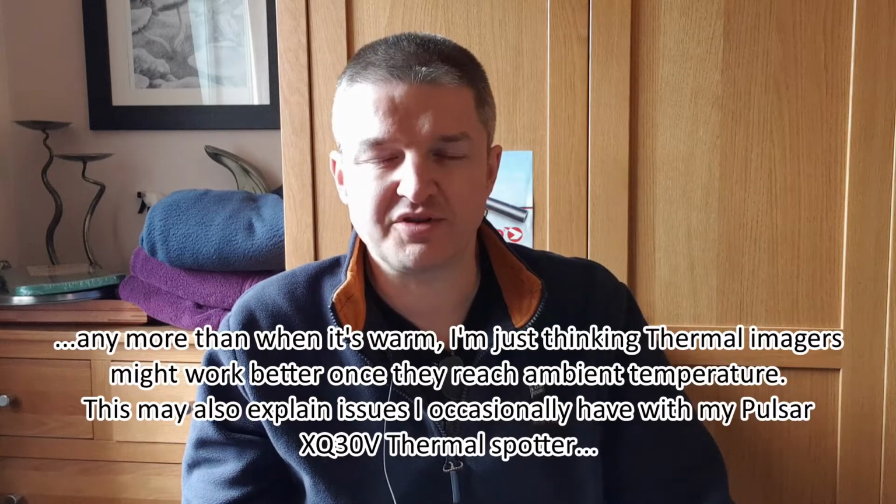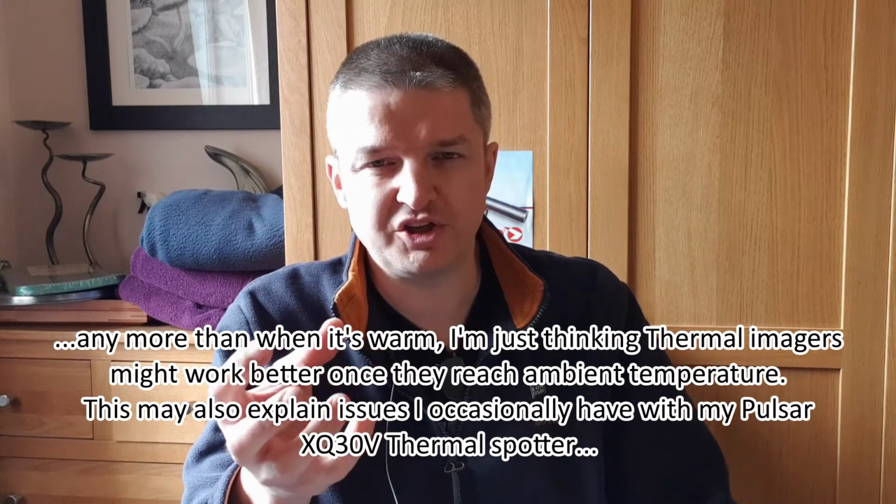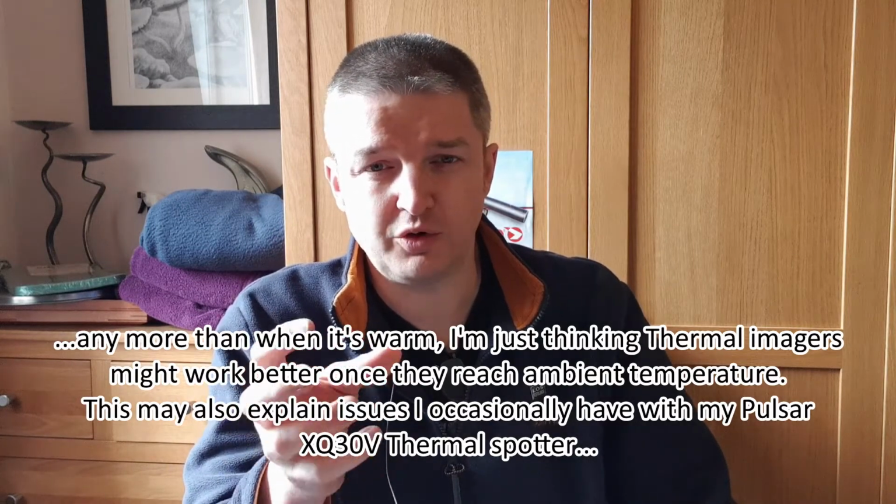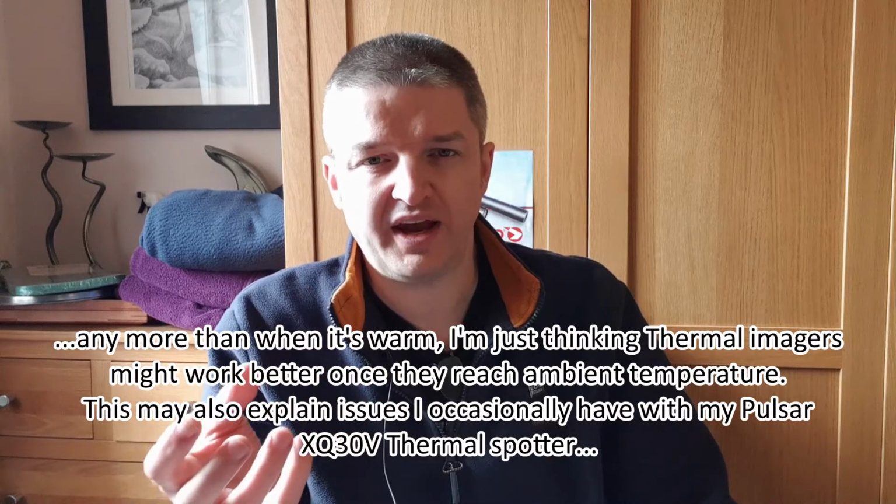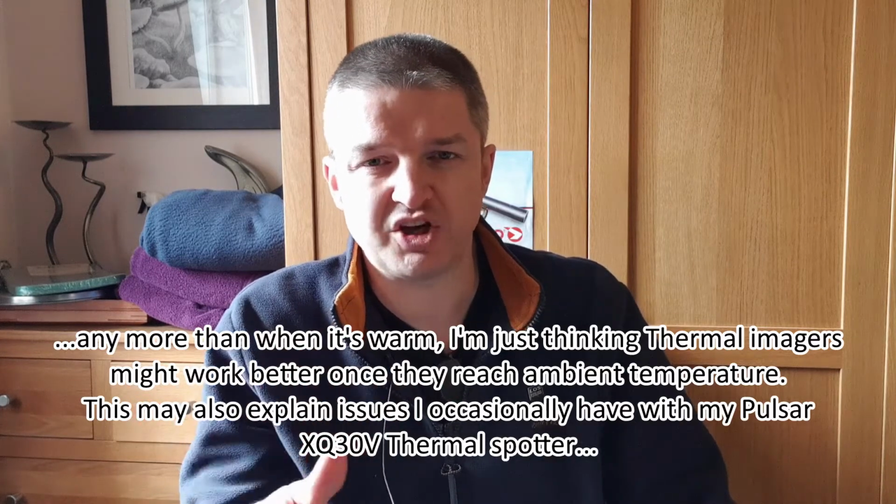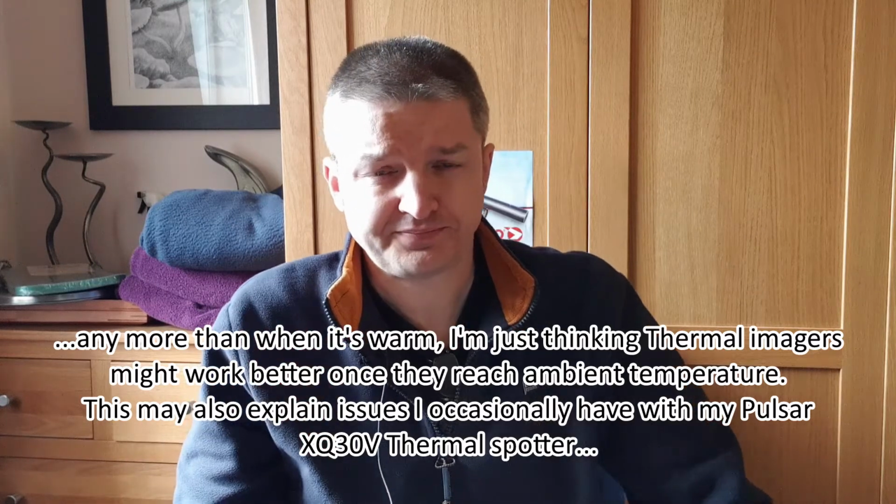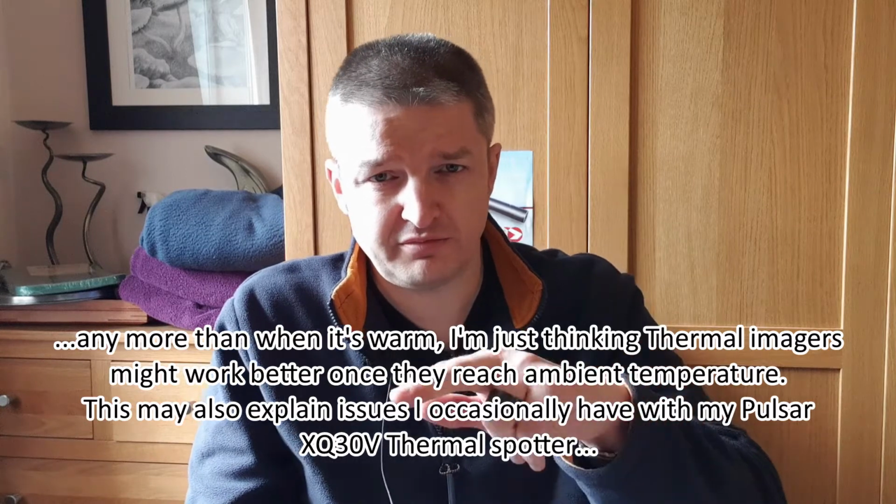I'm not saying it works better when it's cold. I'm saying that the physical scope, the image was better once the whole thing had cooled down. If it had been a warm day, I would have let the scope warm up to reach the ambient temperature before I used it. It's just a little point. Anyway, if you go a bit further on in this video, you'll see some good contrasting footage.